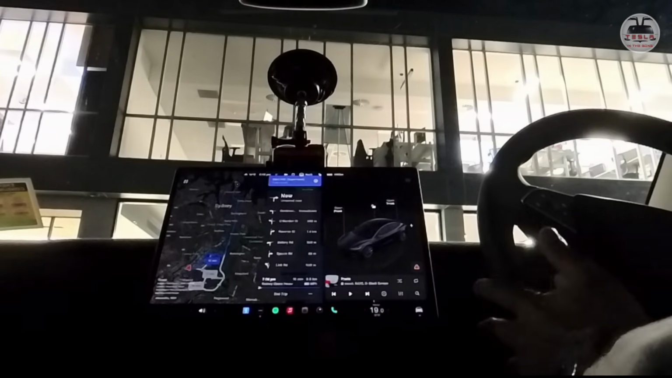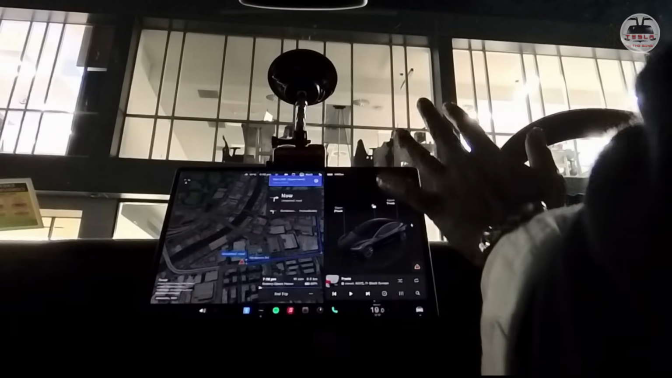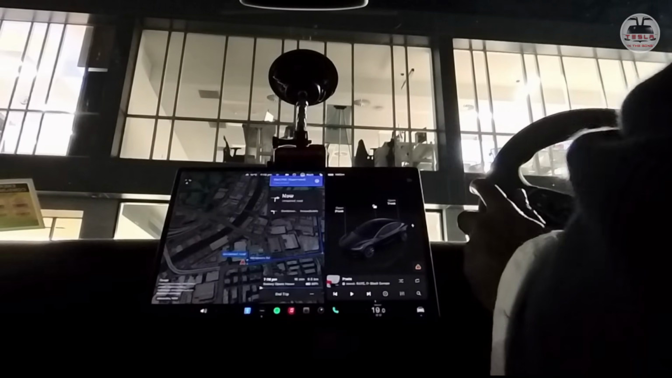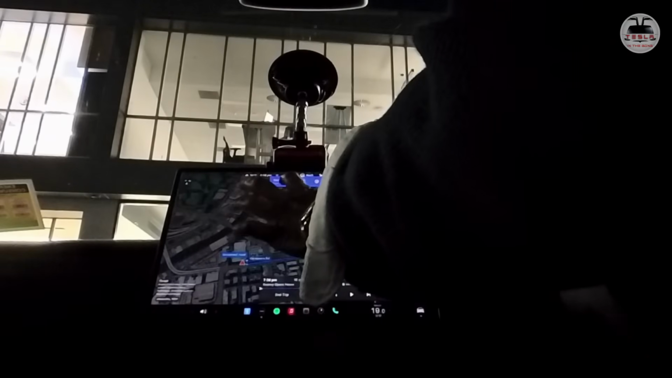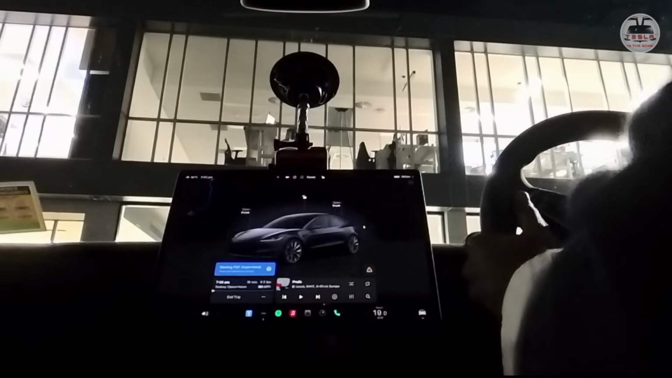My heart is pounding, guys. My heart is absolutely pounding. I've never done this before. I'm going to keep my hands on the steering wheel. You can still see the sides of my hand even on the camera here. And it says press and hold. Let's press and hold. Okay.